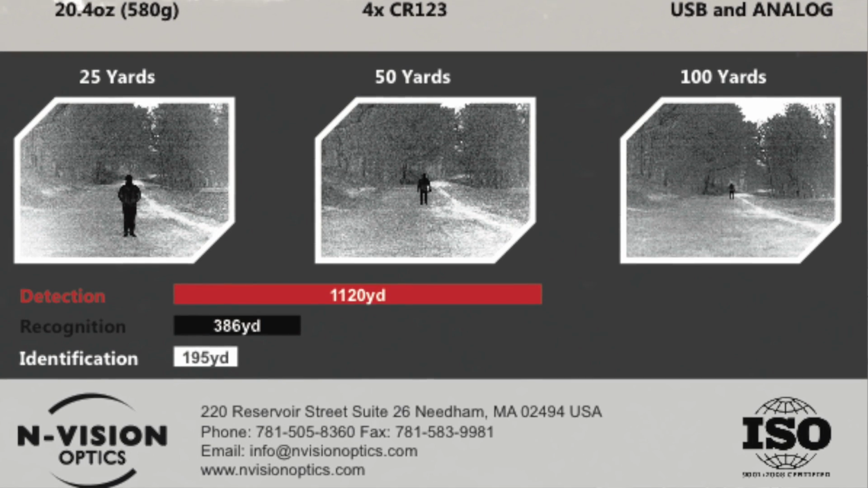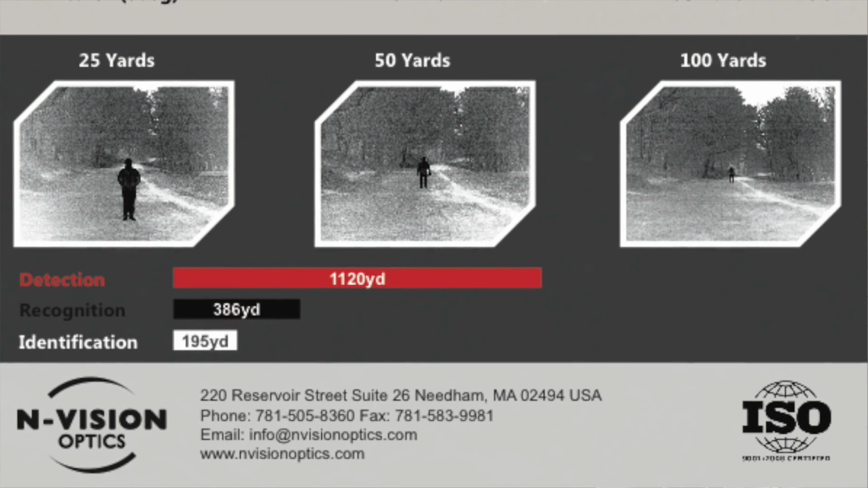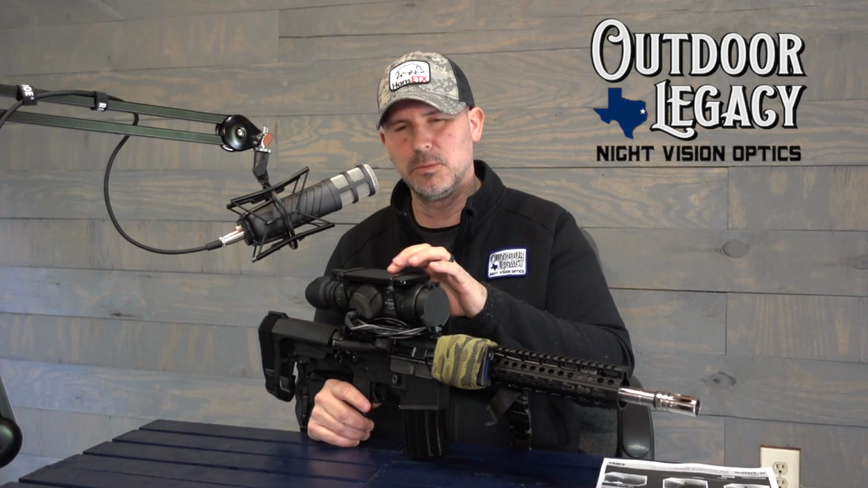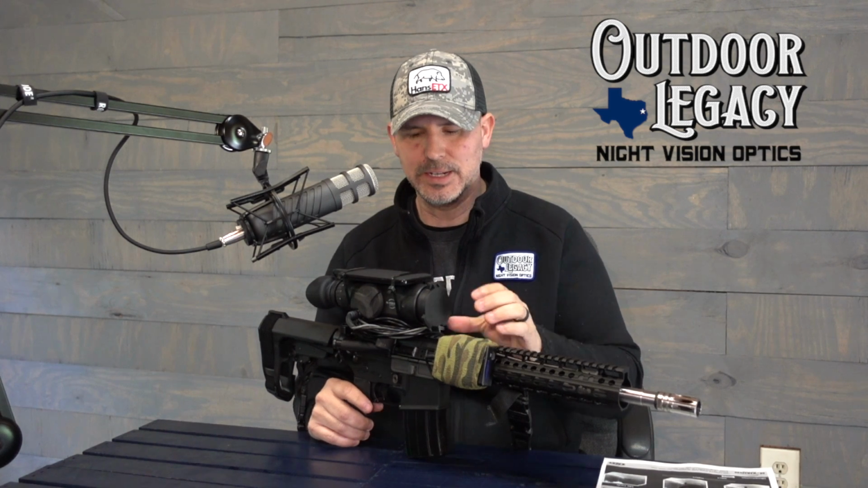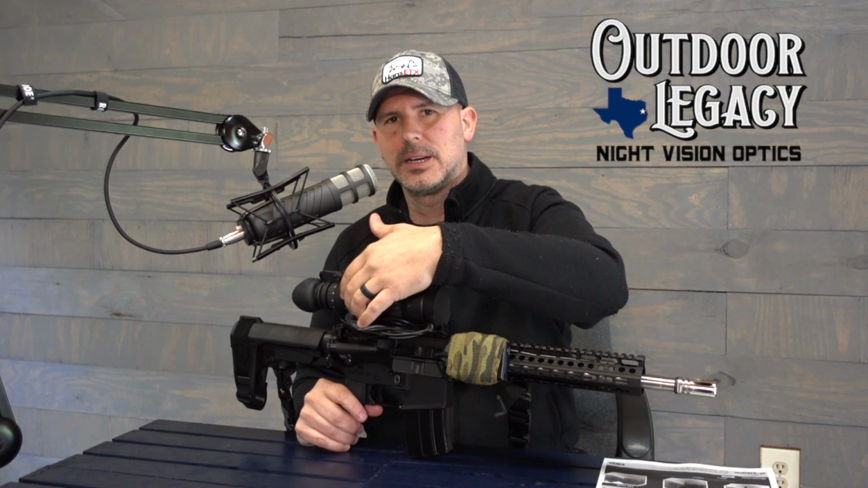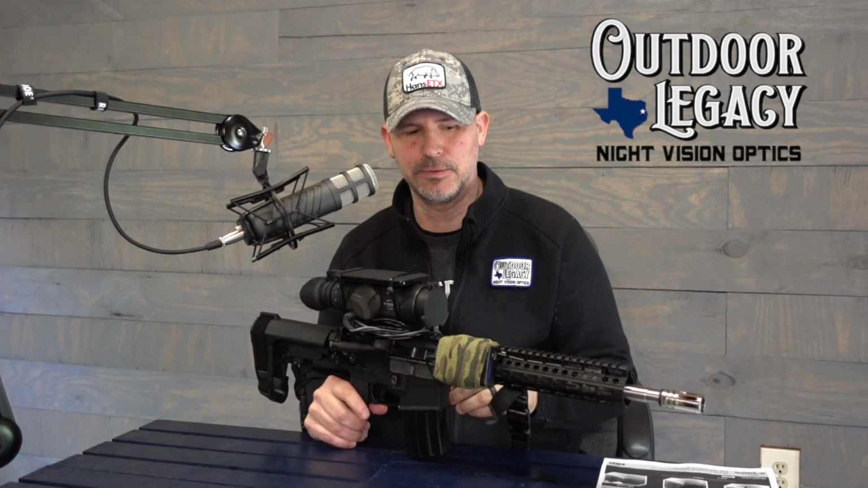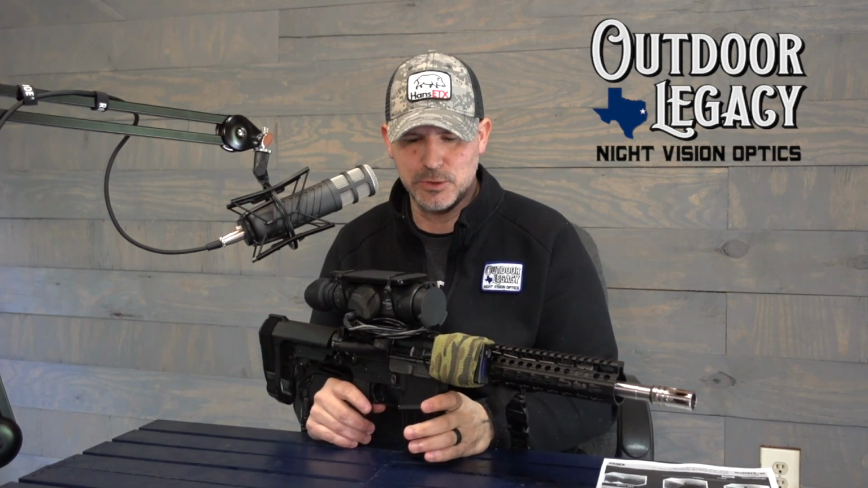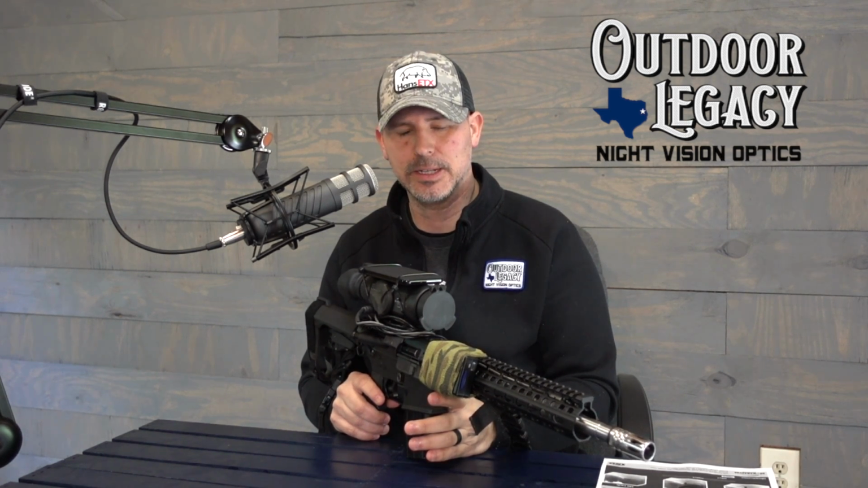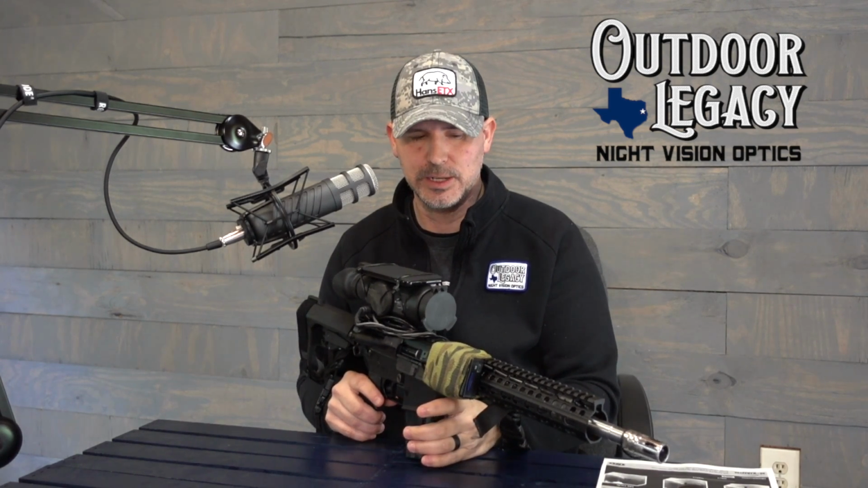From the measurements I'm looking at right now, the length of the unit is 6.8 inches, and it's about 2.9 inches tall. It does have a video out port, so you can hook up the unit to an MDVR and an external battery pack. I've got it mounted for both right now with a special cable. It's also got the 60 hertz refresh rate, which right now is the top as far as refresh rate.